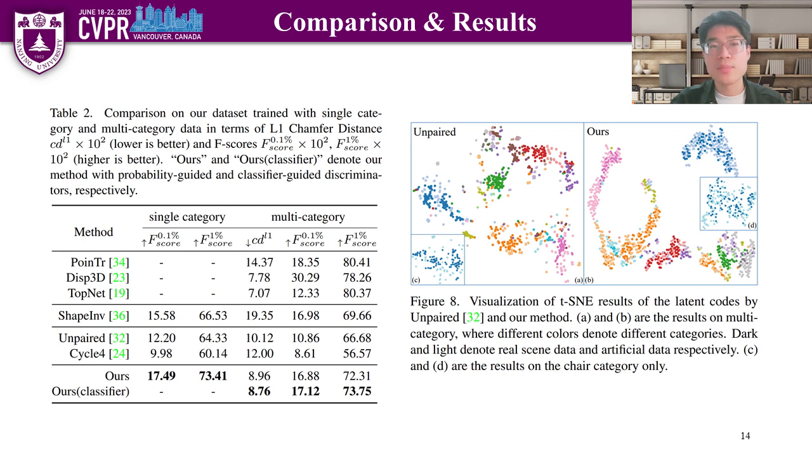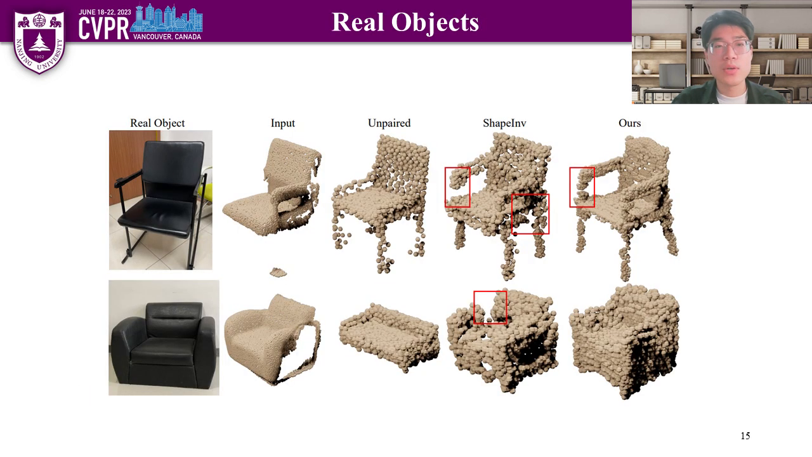The red figure demonstrates that our method shows a more organized distribution in the latent space as compared to previous approaches. Below are the completion results of real-sense point clouds showing the superior performance of our method in handling real-world data. Our approach demonstrates enhanced robustness, generating more accurate and uniform results while preserving existing details.